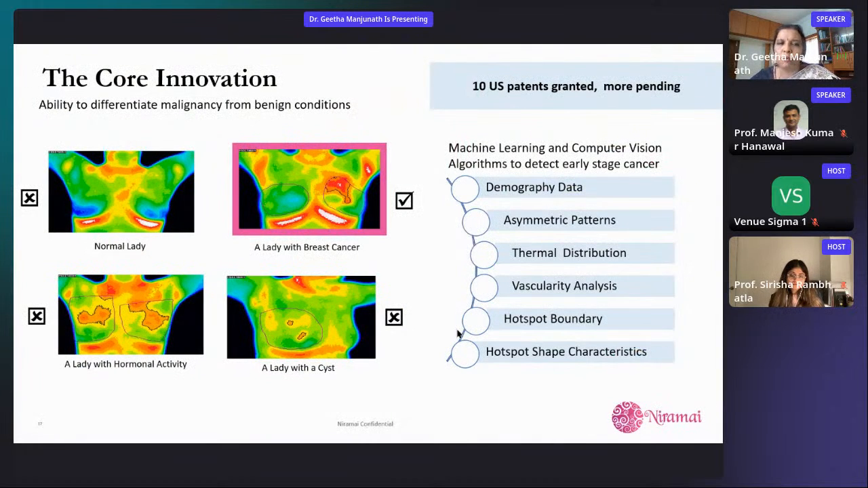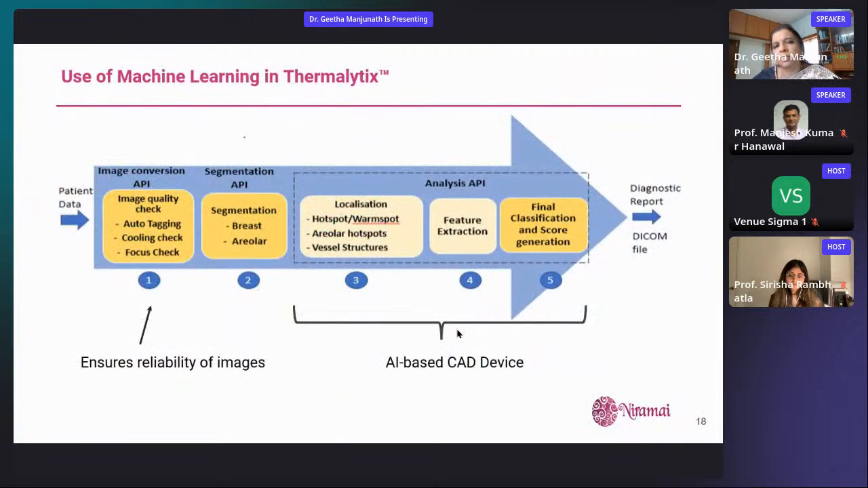As I mentioned before, the core innovation is in the machine learning. I will spend more time on this itself, just to make sure we are able to relate to the audience we have here. Machine learning is a part of this whole end-to-end solution, or the test, in many ways, not just the final classification of saying whether there is cancer or likely cancer or not, which is, of course, the most important aspect of it because the accuracy of this is very important.